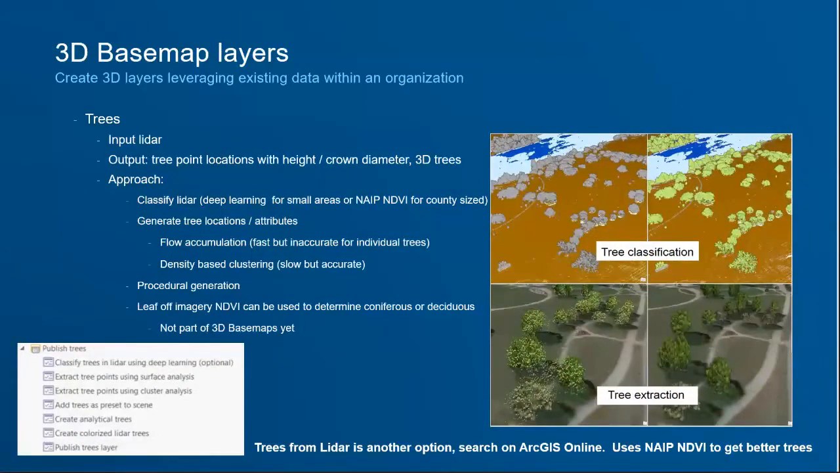3D base map layers. Once again, near and dear to my heart are trees. Originally, I came up with this idea for doing the trees, and since then, they've now had where you use deep learning to classify your trees, but you can also go in and just take the general tools and run those for this tree point using surface analysis, which is what I'd recommend trying first on your area. And that's where you saw the trees that were from the local area, from Creston, Iowa, that I showed, where they were in that view.